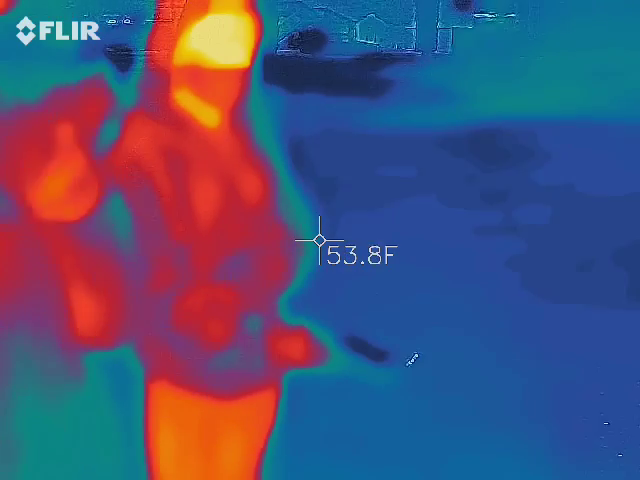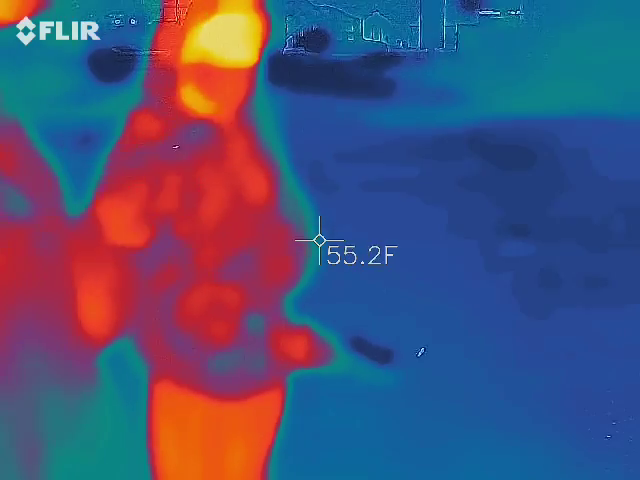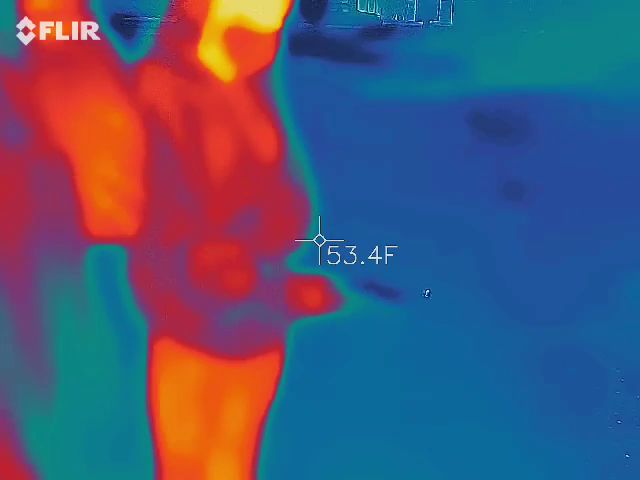I'm at 50. They said women were kept in the barn. I'm at 53 right now. 53, right where I'm shooting. And then this one says 50.